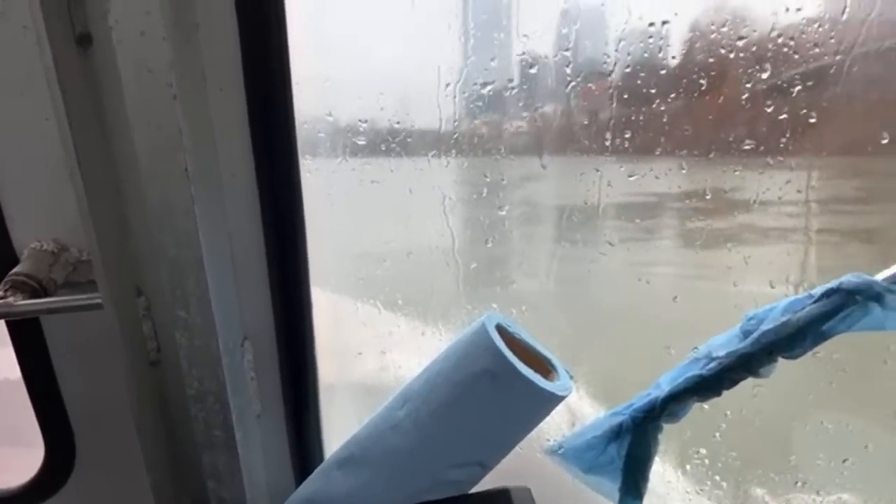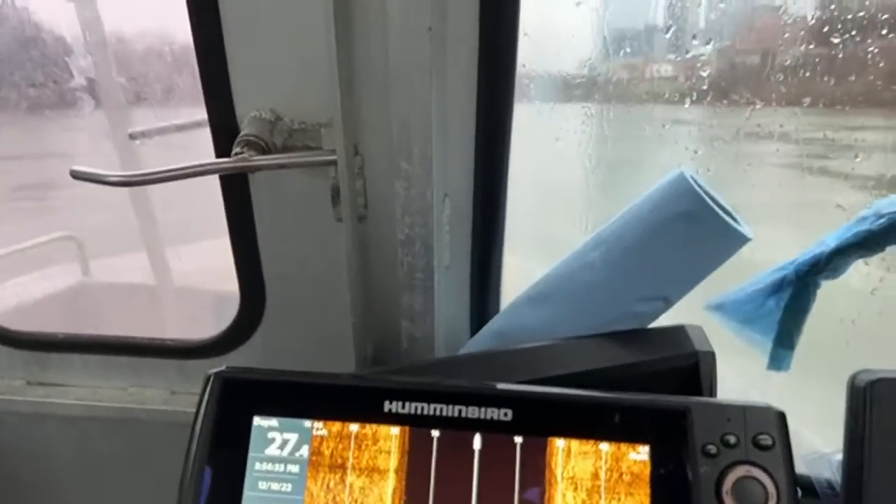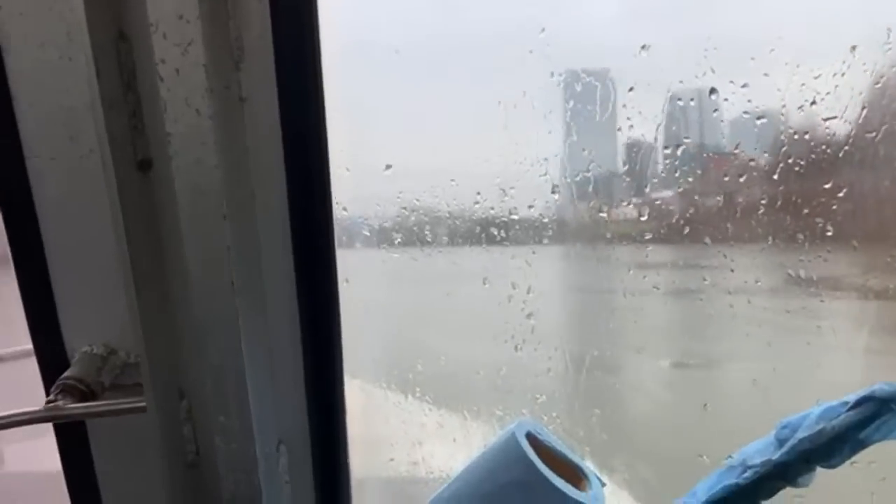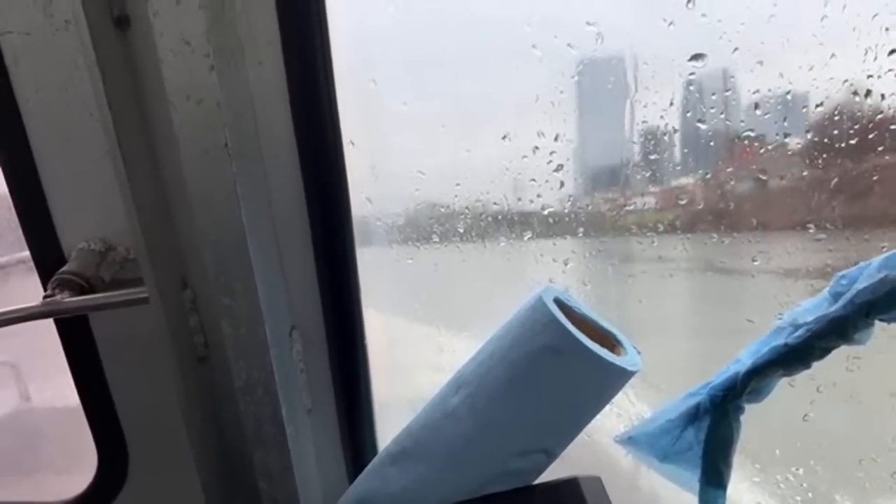Because from this bridge to that train bridge is basically right at our ping radius. I'm not sure what this one is. That one's just a train bridge, but that's our markers. All right. So yes, we've definitely had rain. So I'm going to go back up here on this bridge. We're going to do one solid pass.